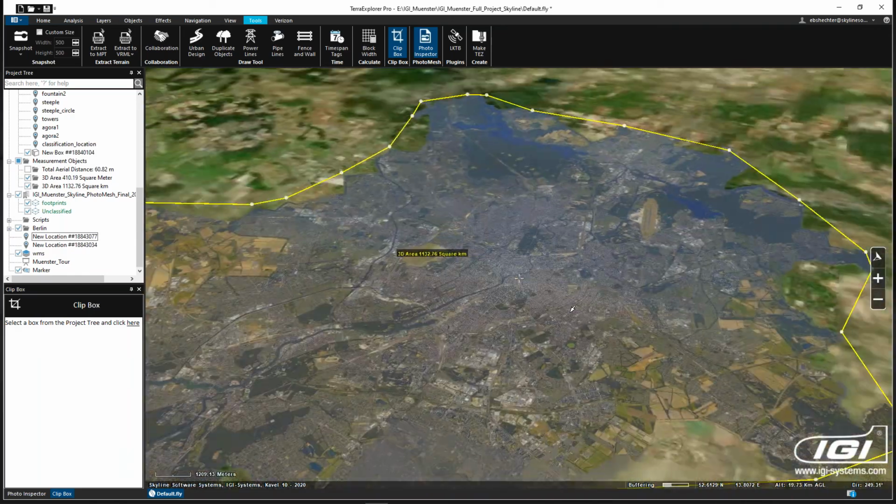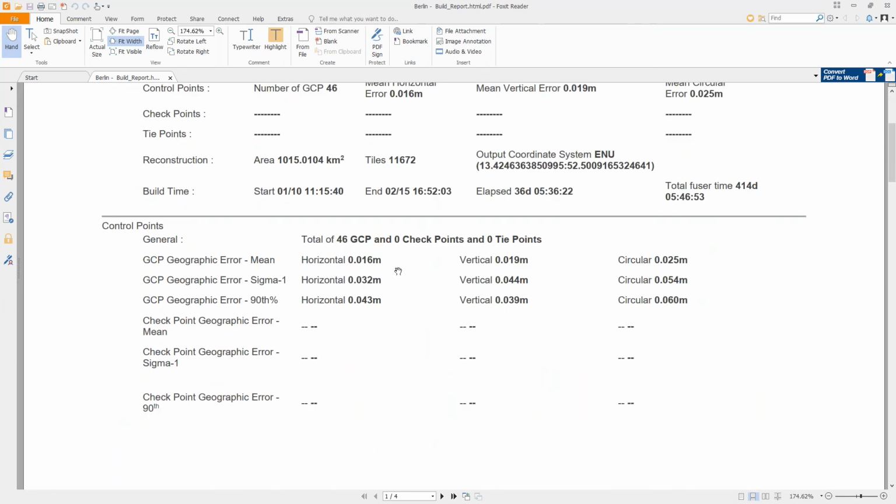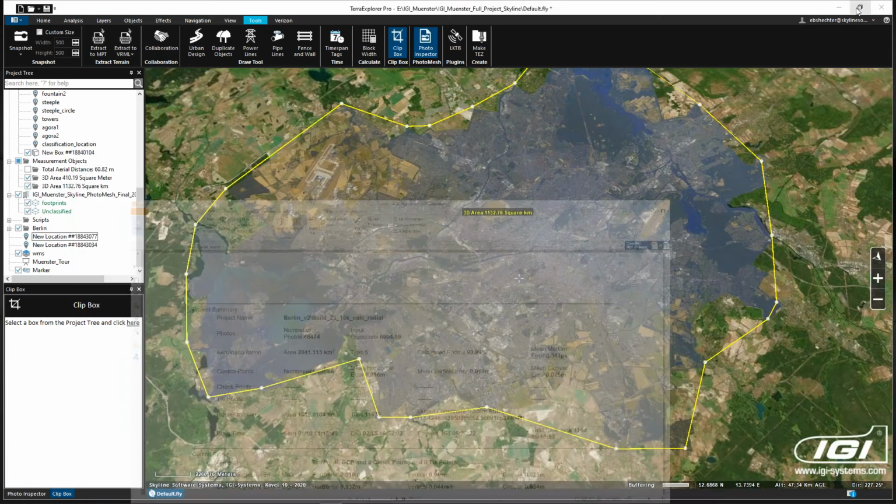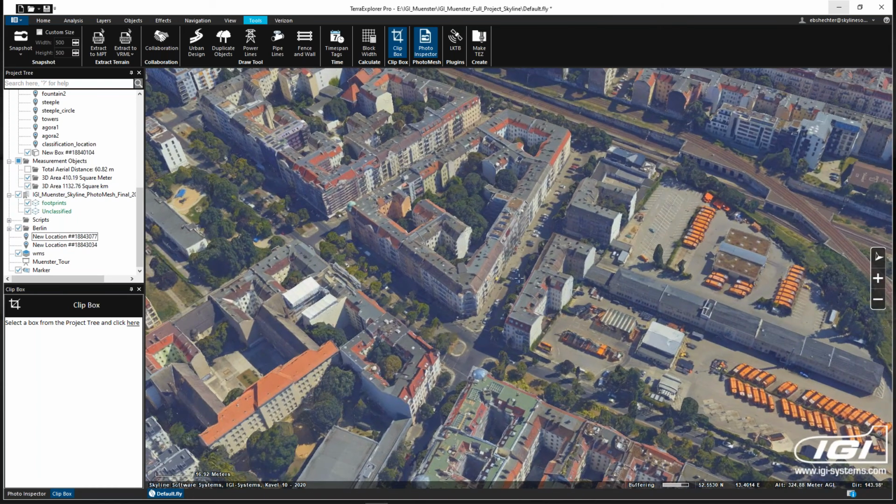Okay, so just real quickly, I'll go over Berlin. This is the large data set that we processed, composed of about 46,000 images from the IGI Urban Mapper, a total of about 7,000 gigapixels. You can see the control point accuracy, pretty much sub 2 centimeter average. And we processed it in about 2 days using our production facilities. So just a quick idea of very large 3D ML, over 1,000 square kilometers, and how well it performs in the tool.